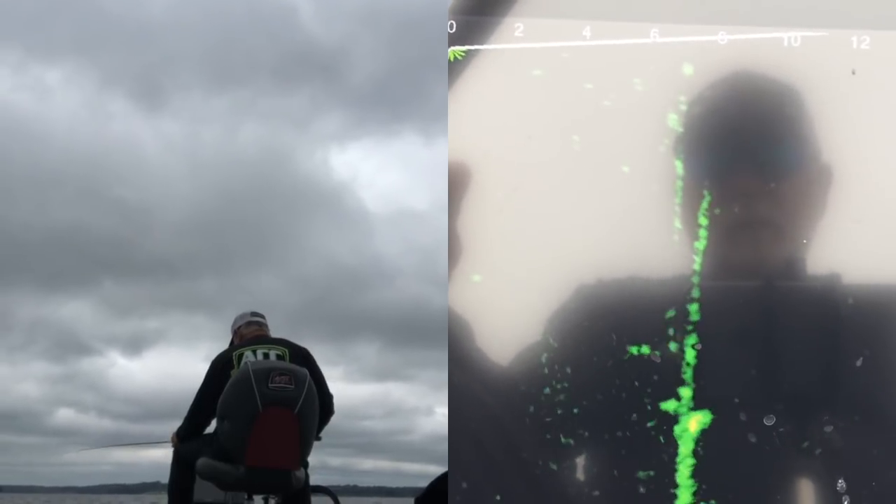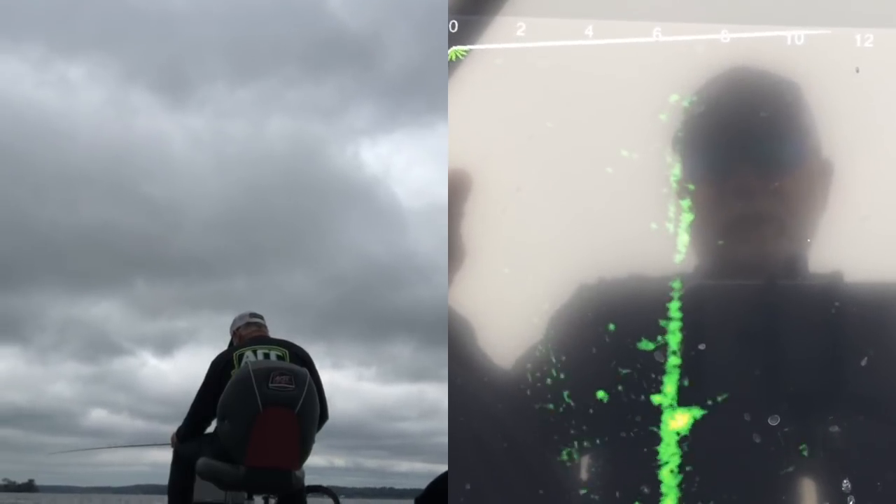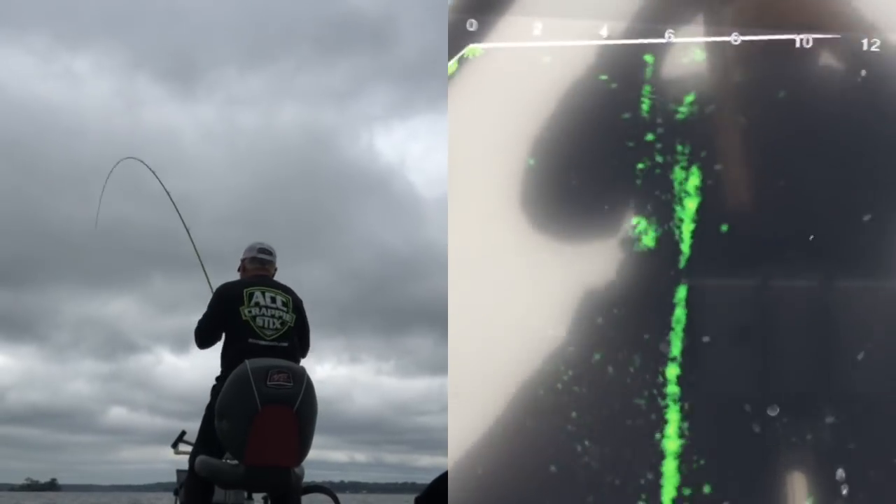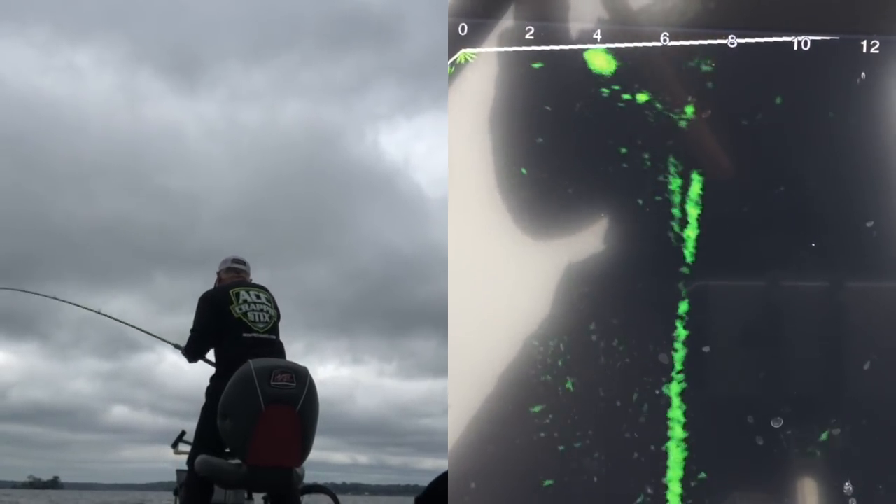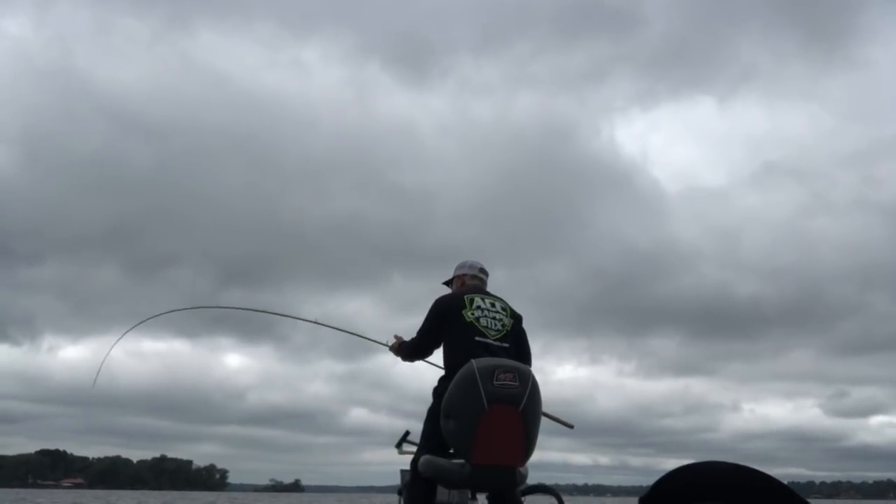Moving. He's not real sure though, is he? Give him a little pop. There we go. Oh, he's bigger than I thought. He might have jerked a rod out of me.